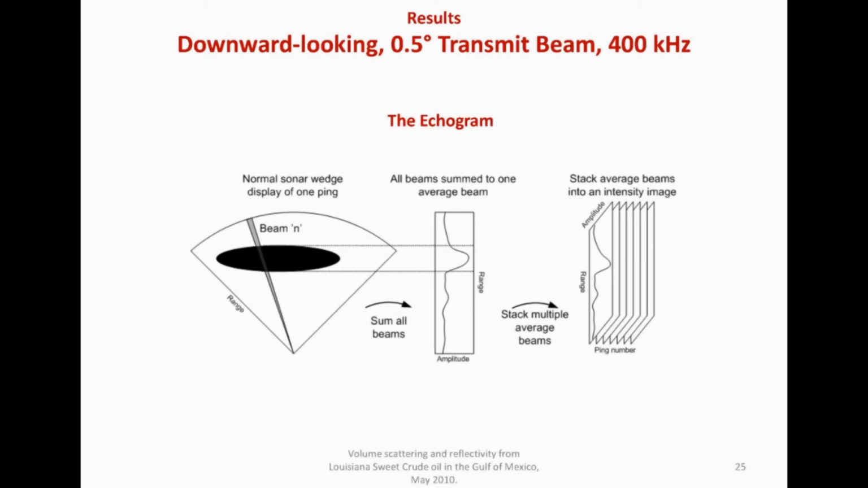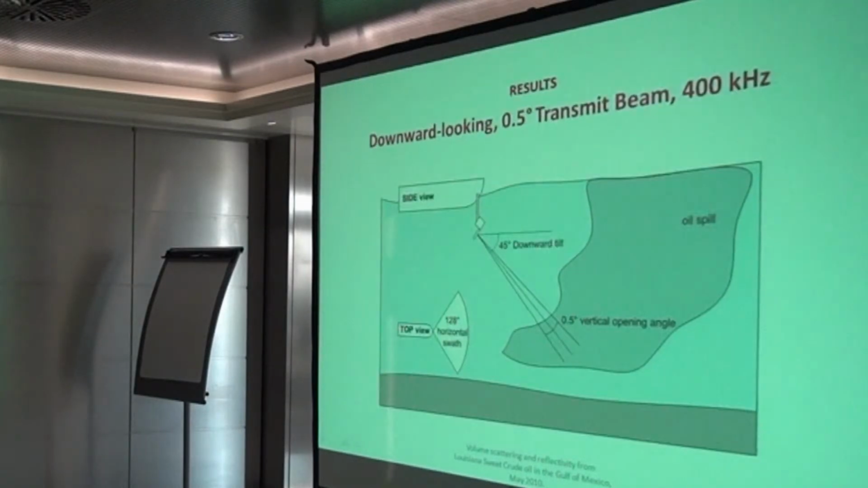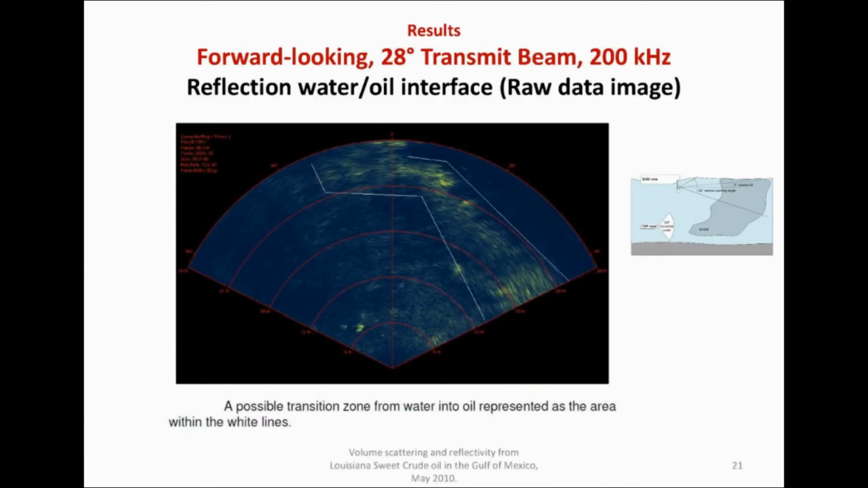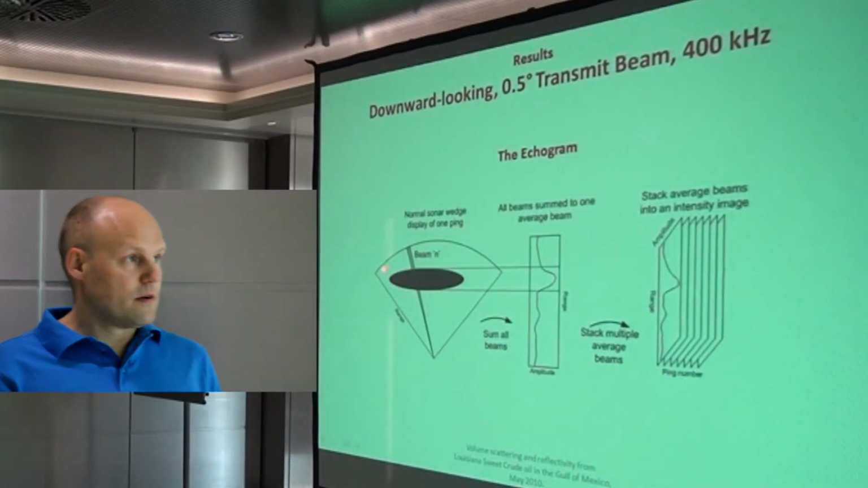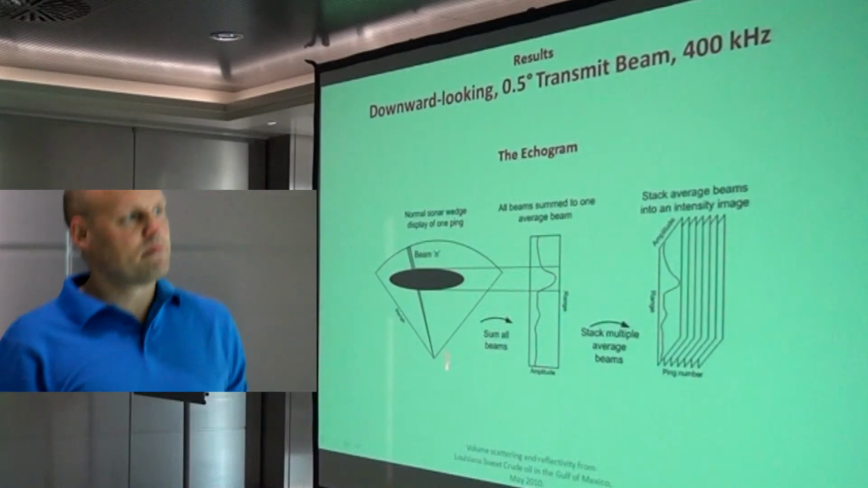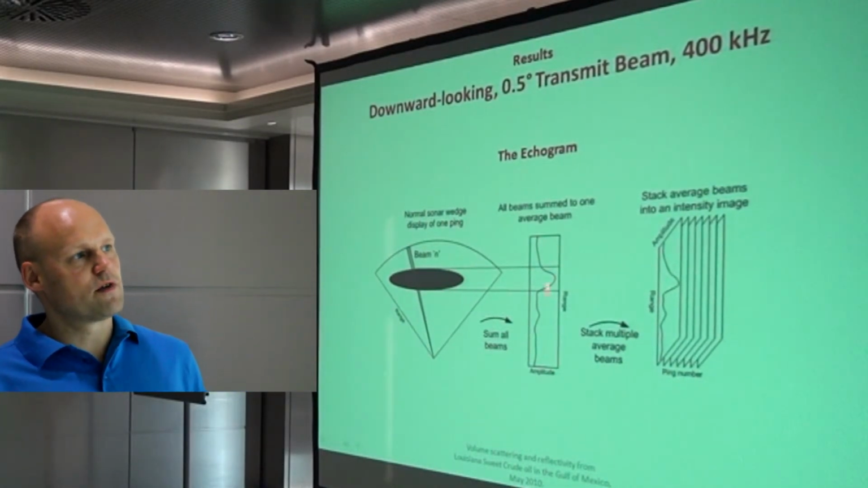So the coming slides will be what we call echograms, and just a few words about the echogram. This is the wedge display you see when you operate with your sonar, even though it's at 128 beams. If you take this wedge display and sum all the beams into one time series, you get this one here.